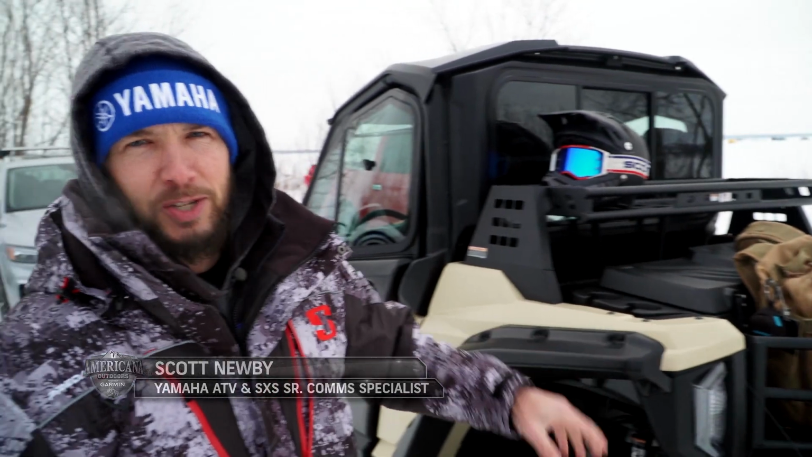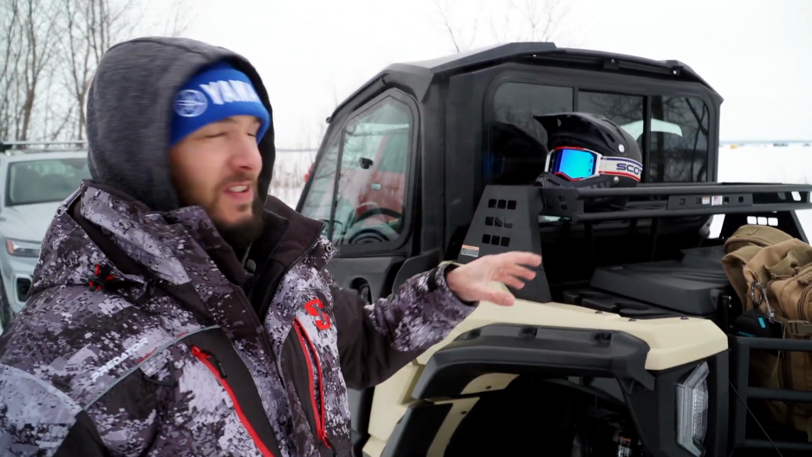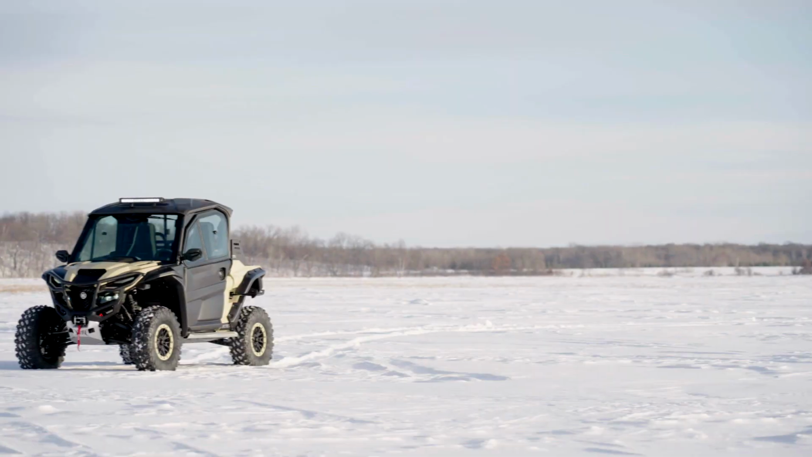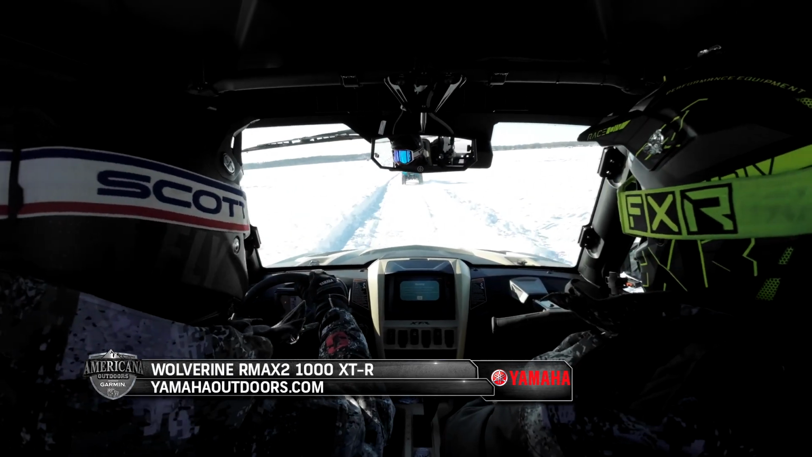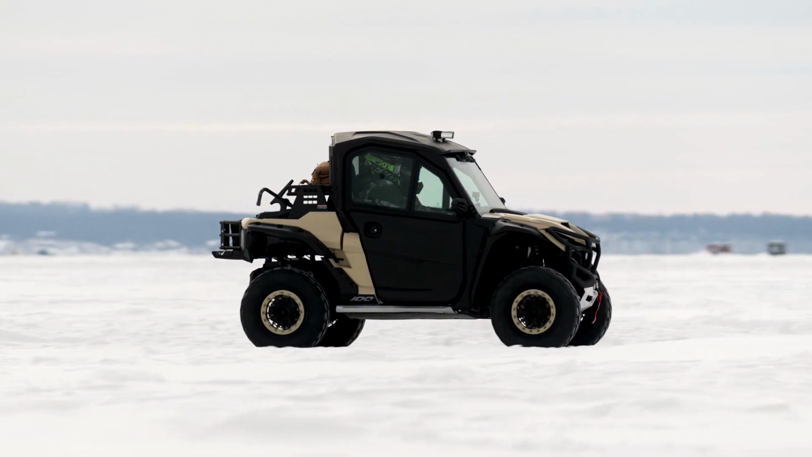We got our Max 2 1000 XTR, fully decked out with the Yamaha gear and accessories, because as you can see, it's a little chilly out here. We're in northern Minnesota, out in the Arctic tundra here. We're gonna do a little ice fishing. So fully accessorized this dude. I got the full cab unit on it. It's got the heater kit inside, which I will definitely be using here. So looking forward to it.